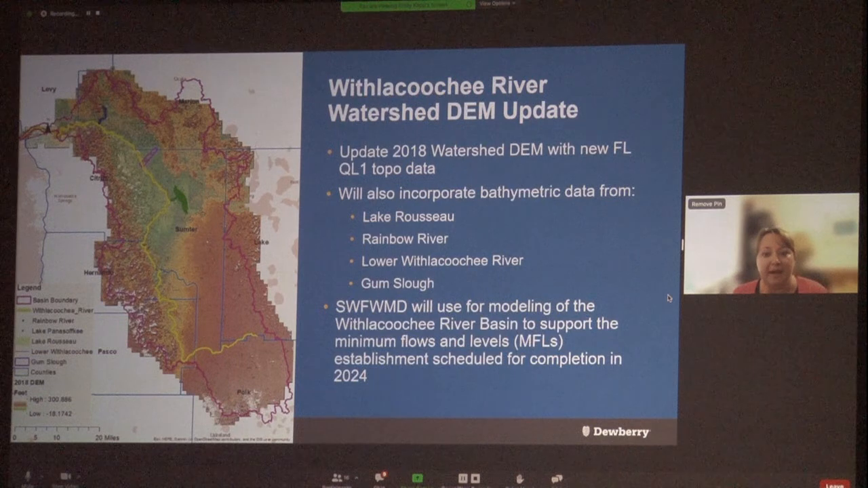So then moving back to the full watershed, we're incorporating all the data that I just talked about, and then some. There's a few other smaller projects that we've worked on. And then there's also just existing data that SwiftMud provided. So we're combining all this data and creating this new seamless updated DEM for those minimum flows and levels.